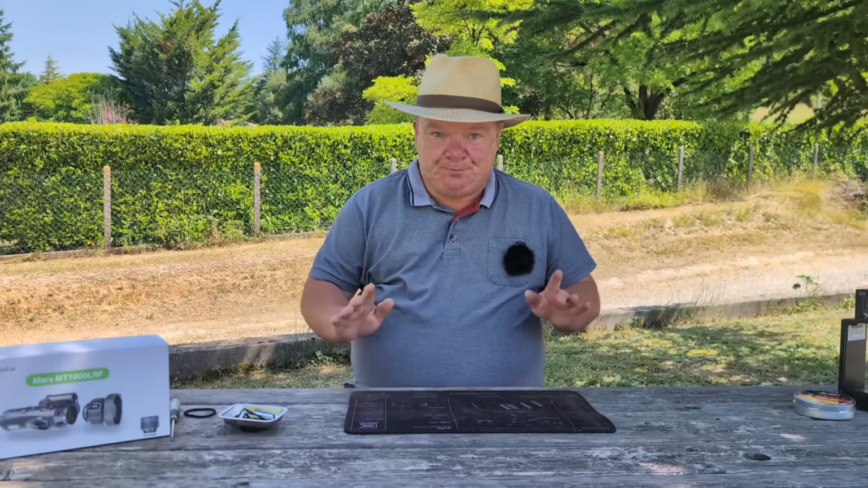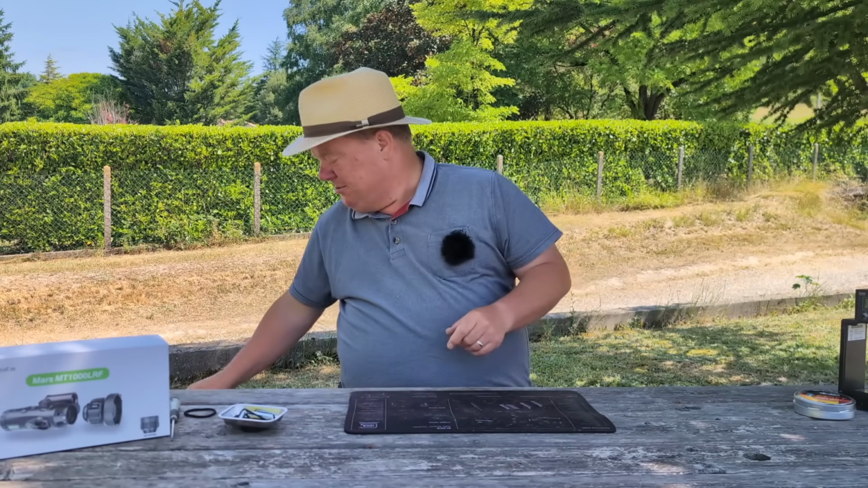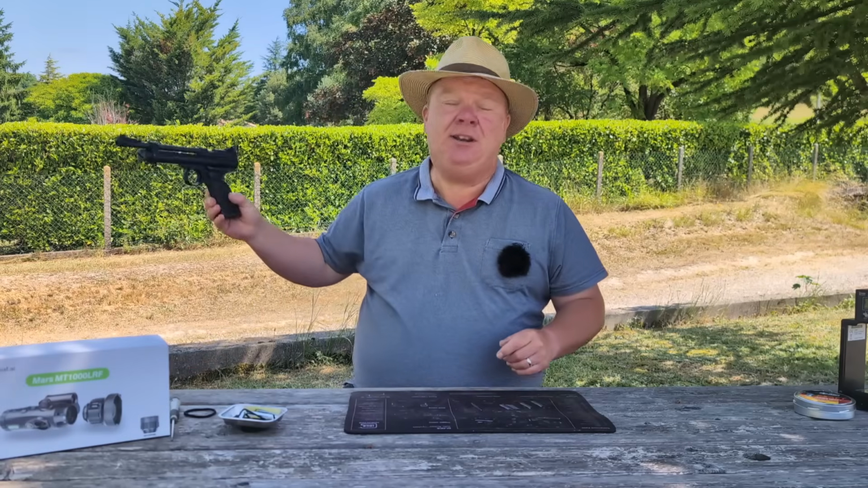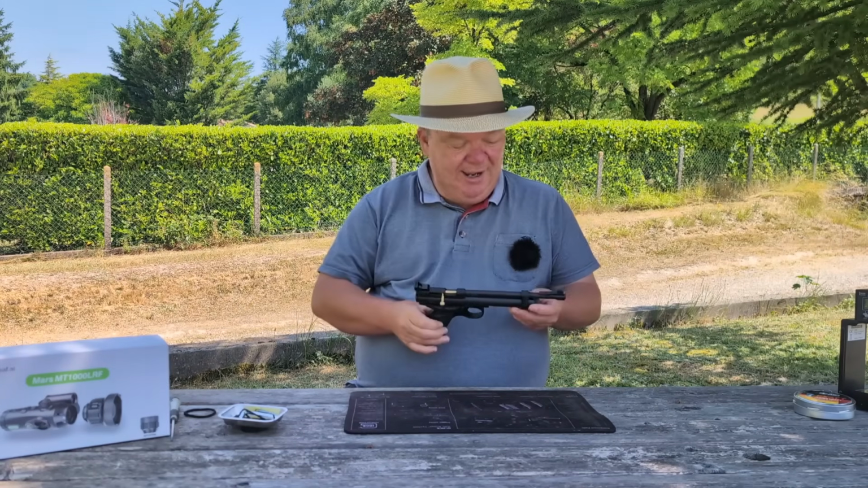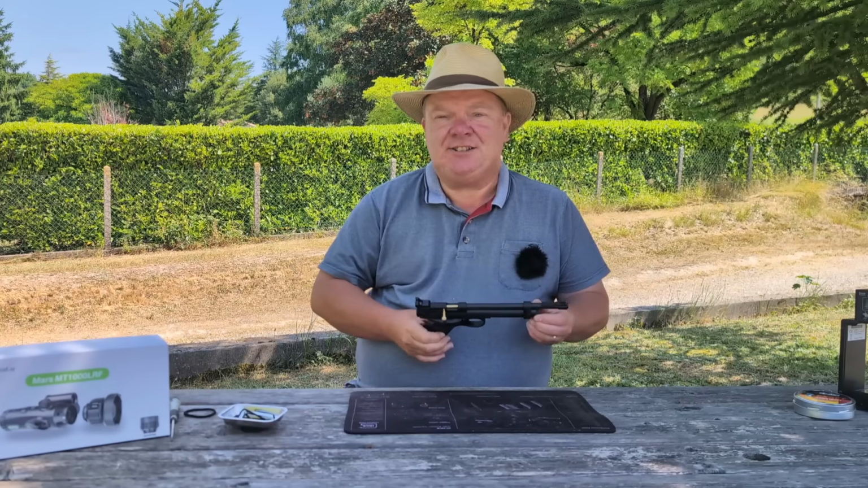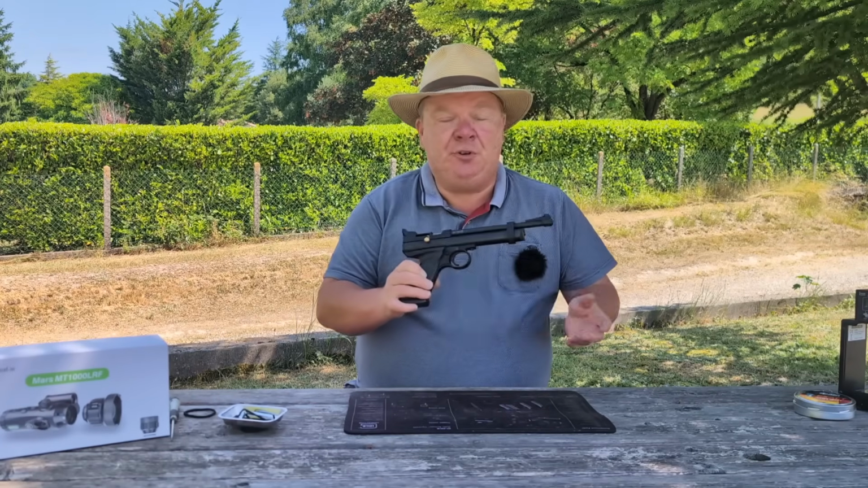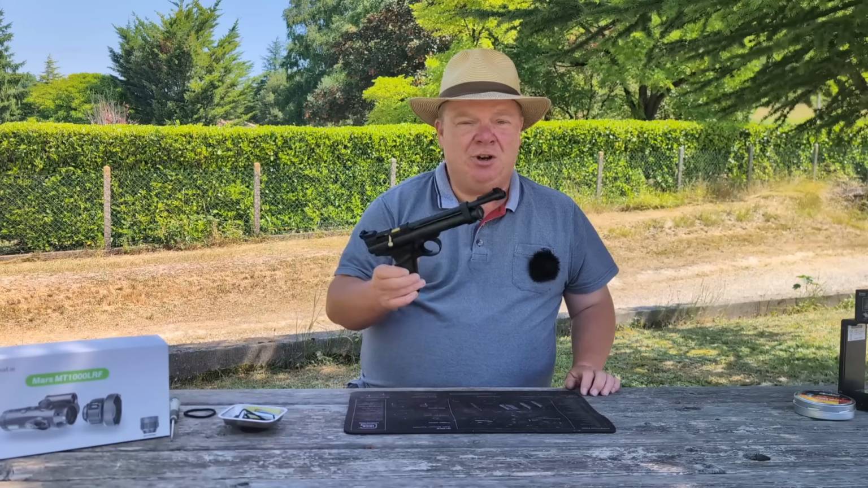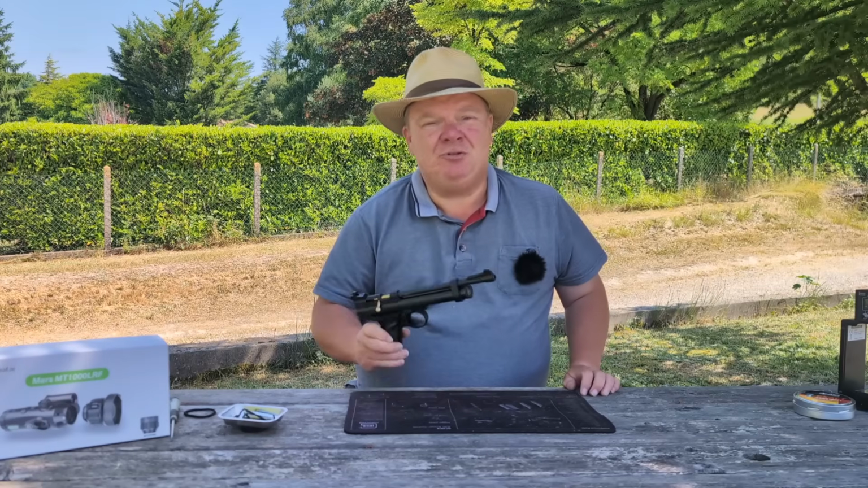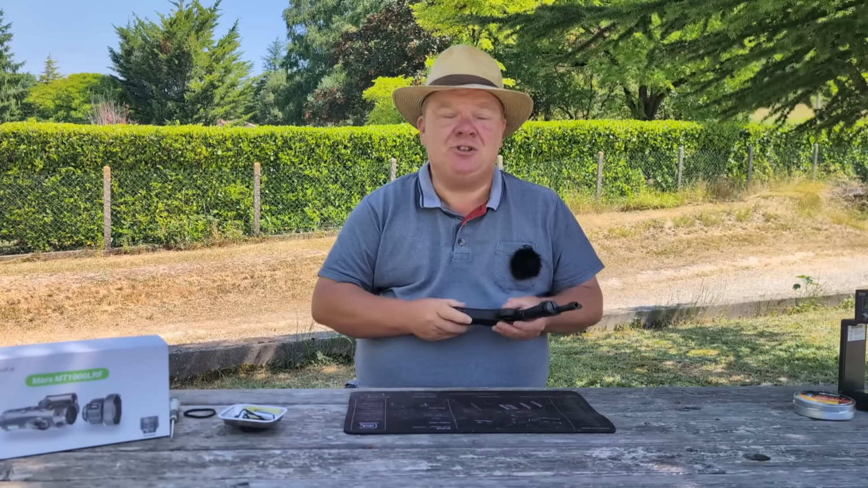Anyway, so the best cheap air pistol, one of the best cheap air pistols, is undoubtedly the Crosman 2240. We all know it. It's a fantastic CO2 powered gun. Full UK power, near enough, in .22, bolt action, single shot, cheap as chips. I think they're about 120 quid now, something like that. They've been around for donkey's years and they just work. It's a very nice pistol.